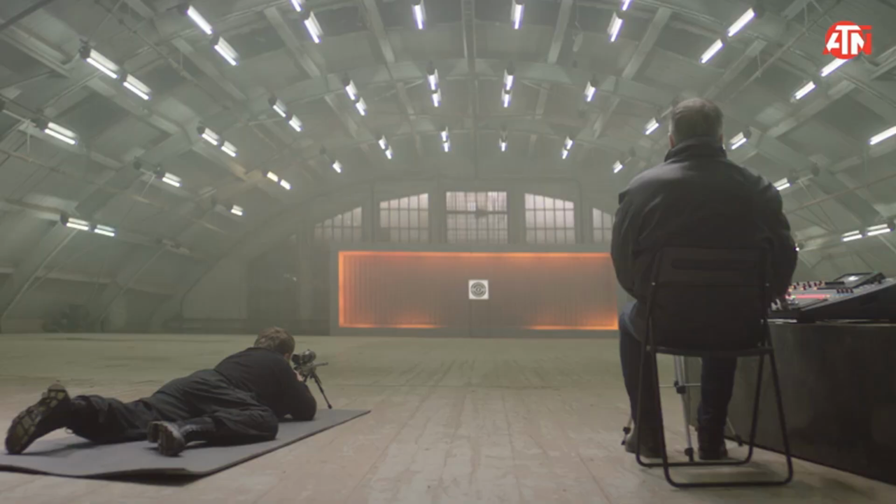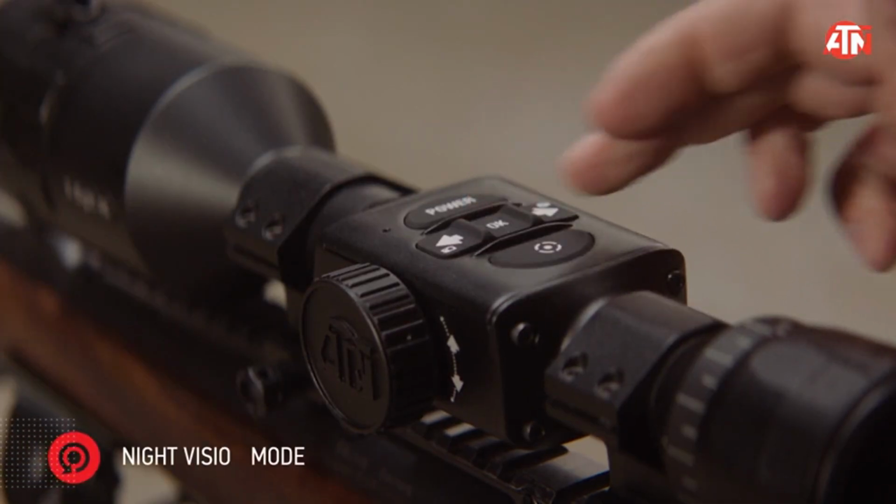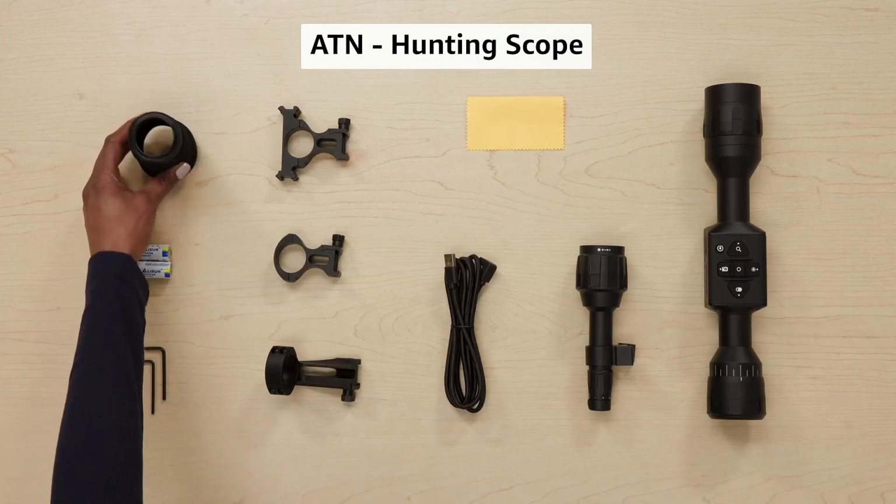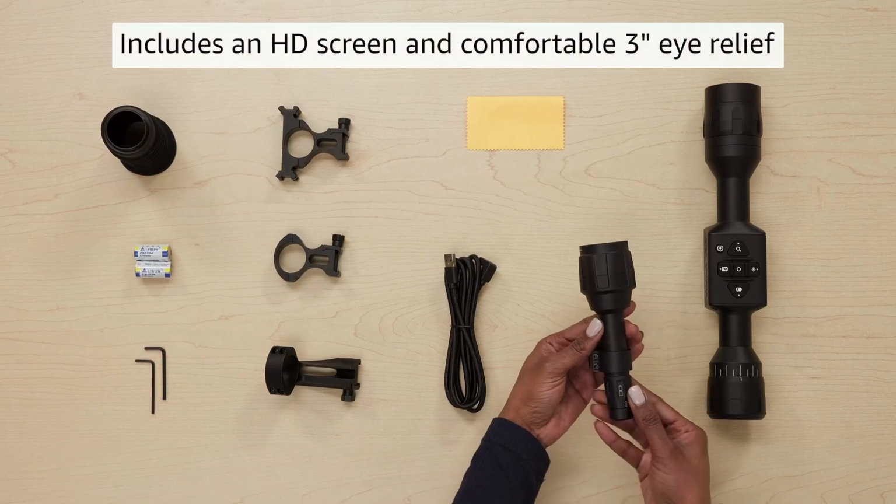Hunting in total darkness or harsh conditions. If you're hunting in dense brush, deep woods, or situations where it's totally dark, thermal imaging is the way to go. Thermal optics will allow you to spot animals even if they're hidden from your sight, and you don't need any light at all. It's invaluable for nighttime predators and long-range hunts.